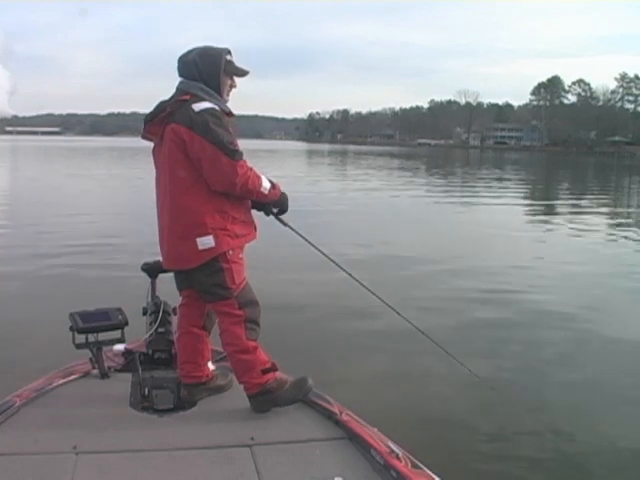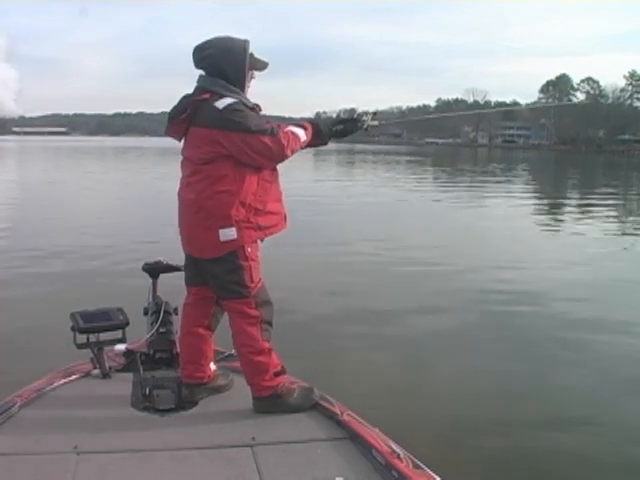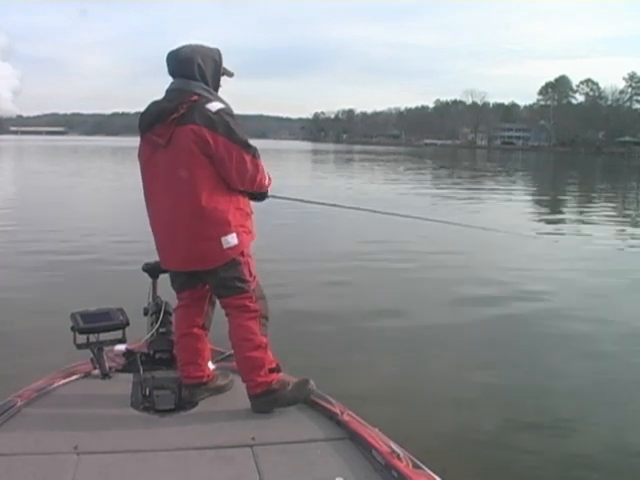And on that previous retrieve, I actually felt like one grabbed the tail of that little swim bait. Apparently he didn't want it or something.